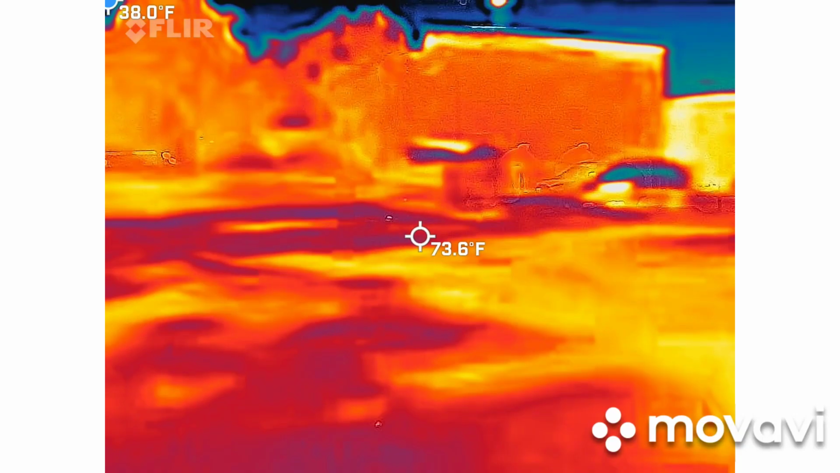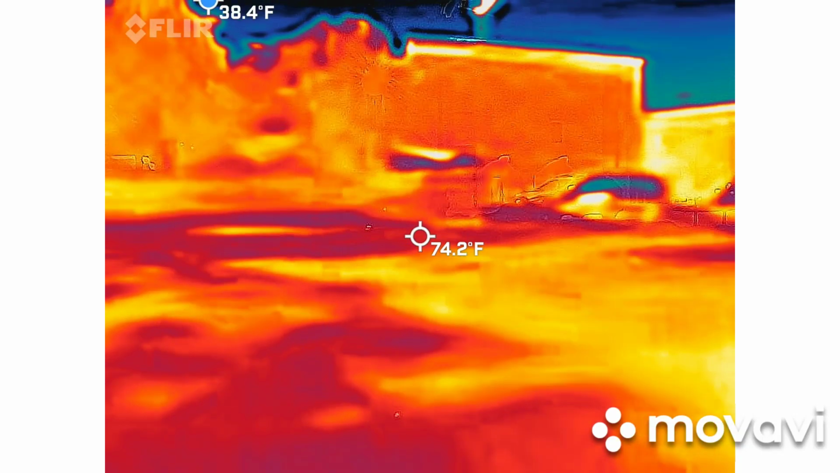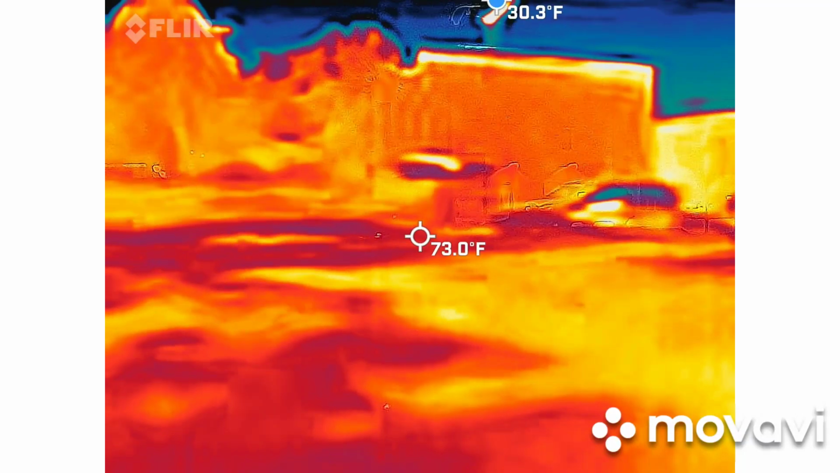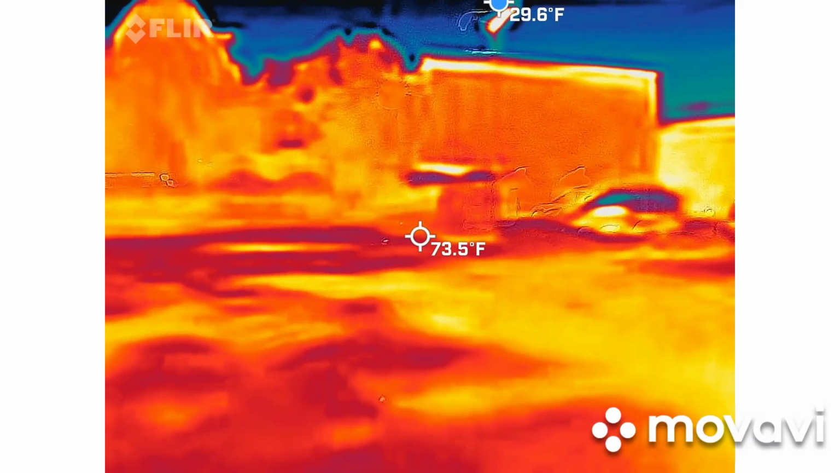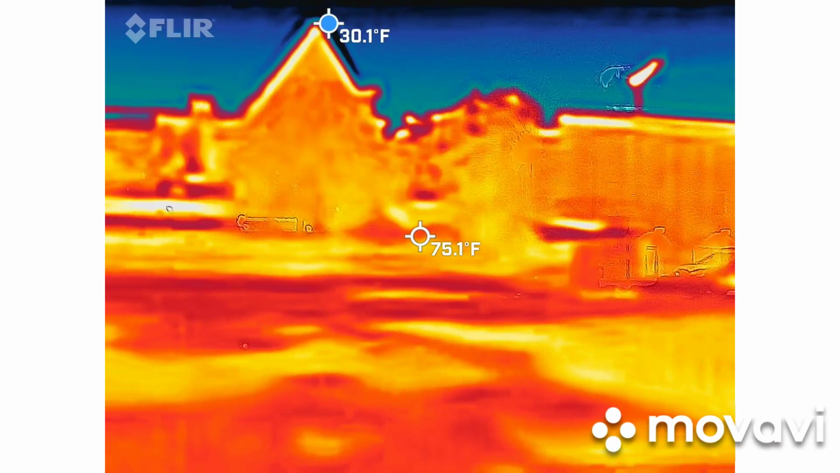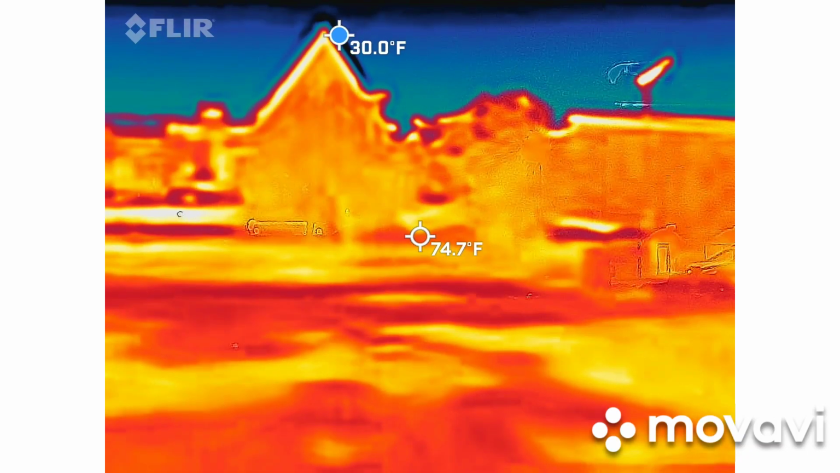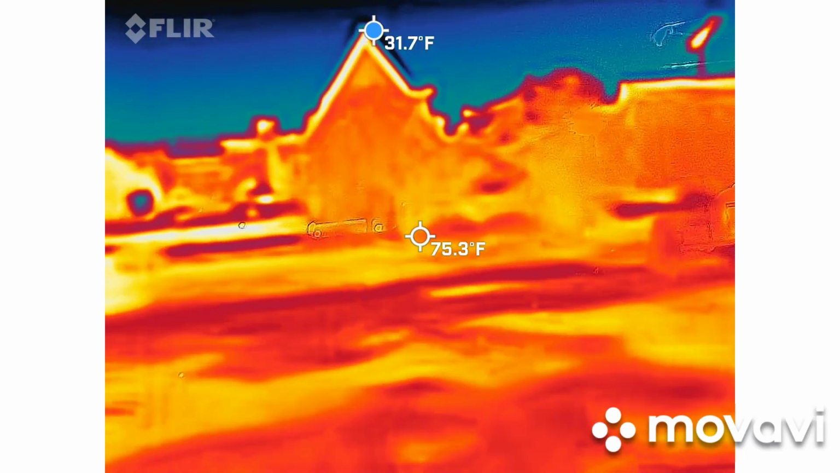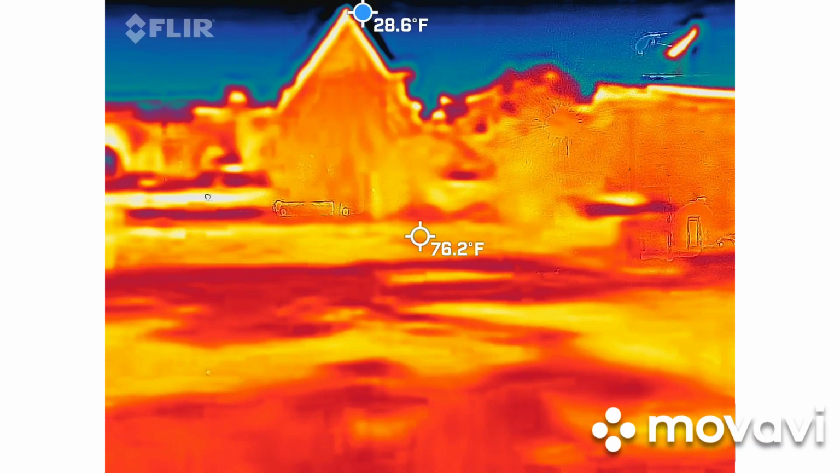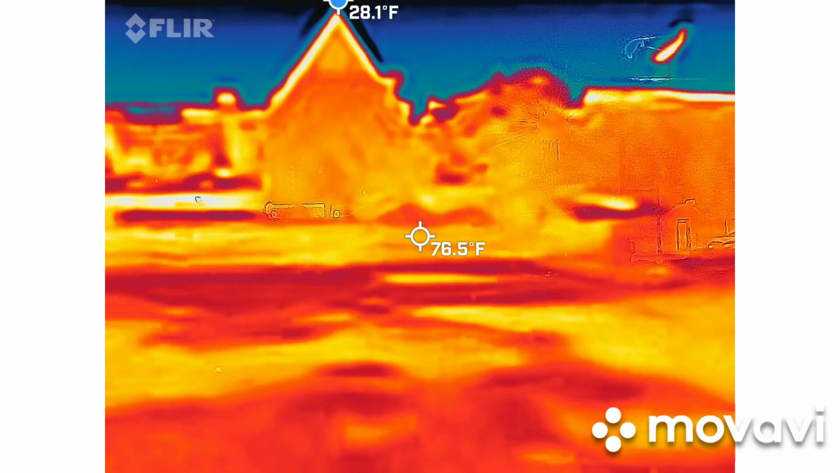Governor. So, it's black and white. I don't know which way I'm going. There we go. That's not bad. I'm trying to not make it black and white. I don't know why it's black and white.